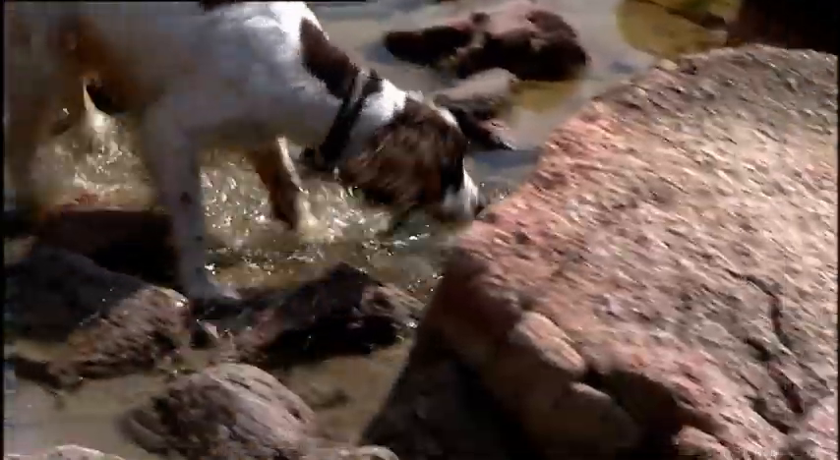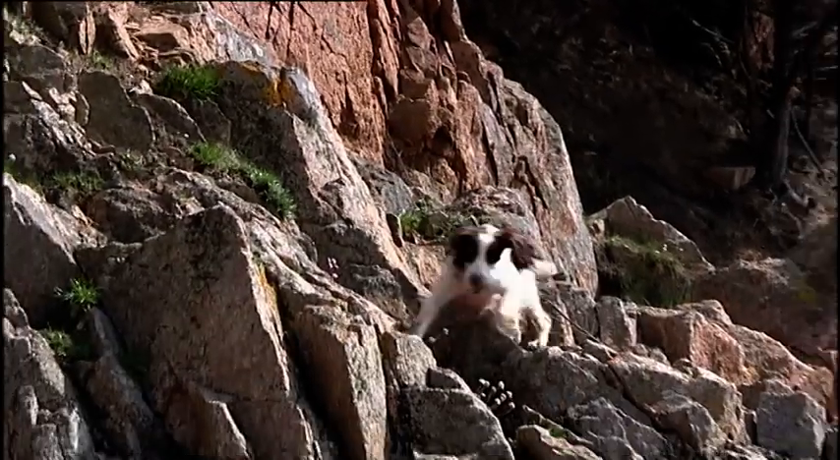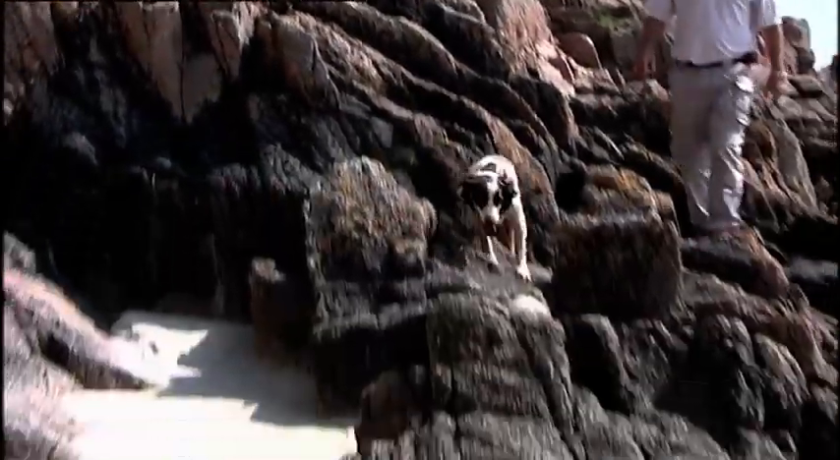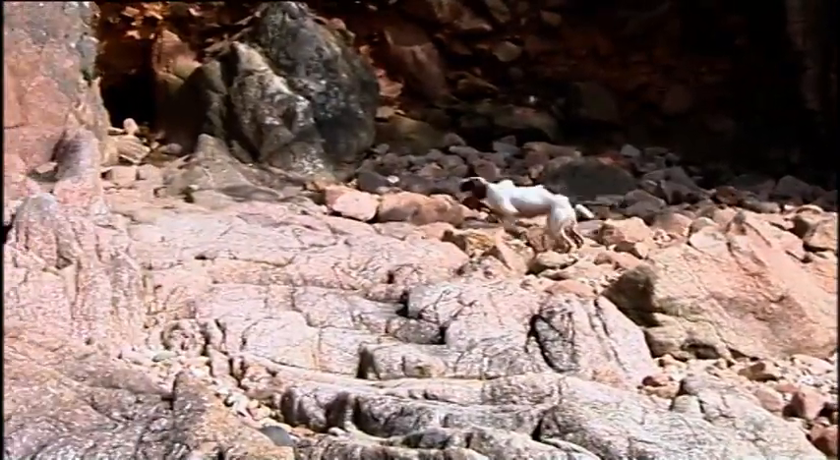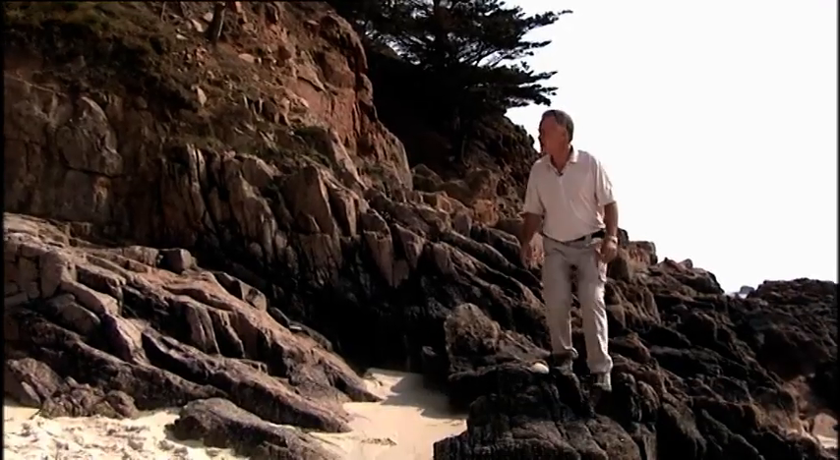A victim recovery dog are dogs that will search for and locate human remains. Eddie doesn't need a handler to help him. He searches on his own, often at night, across fields or up mountains. When he finds something, he barks.